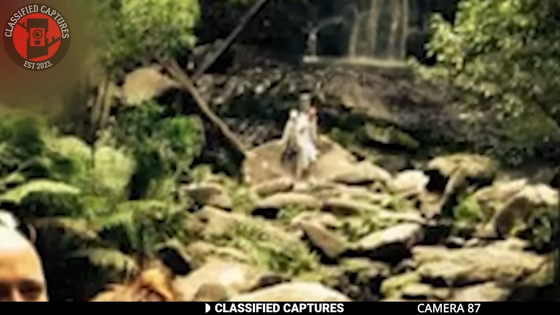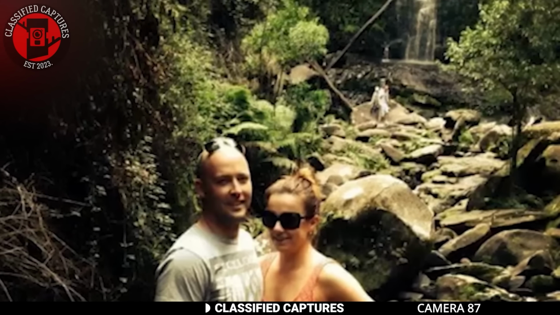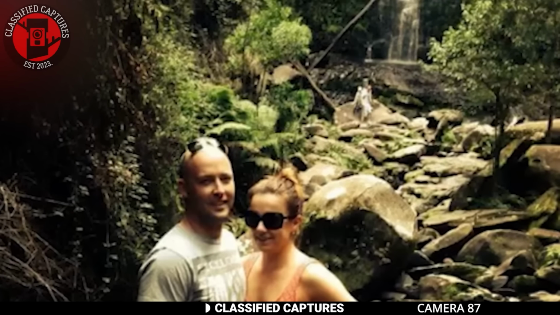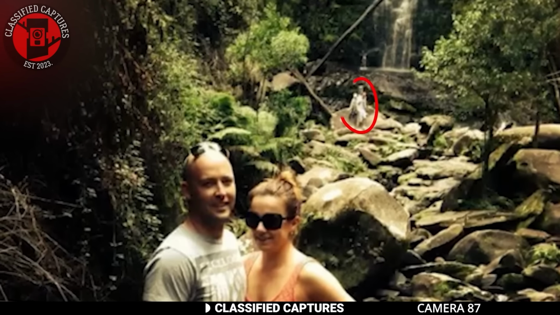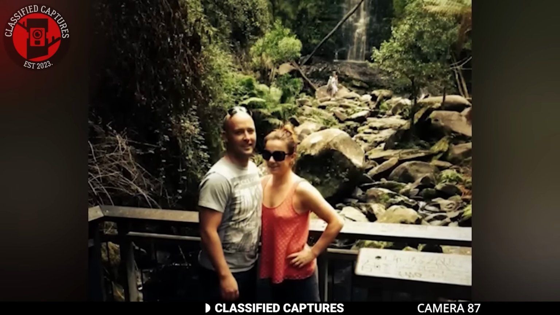The figure in the photo appears pale, almost ghostly, and seemed to be draped in what looked like white robes. Its presence was unsettling, as if it didn't belong in the scene. The couple couldn't shake the feeling that they had captured something otherworldly on camera. As they shared the photo online, the reactions poured in. Many people speculated that the figure might be some kind of entity, perhaps a spirit or ghost.